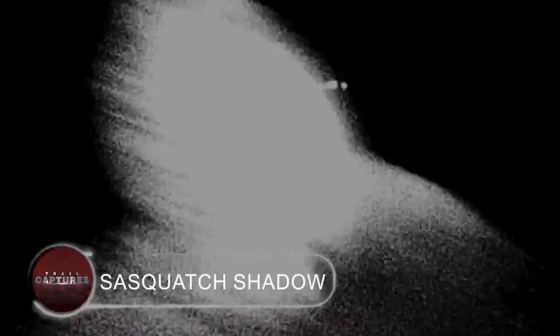Sasquatch Shadow. It appears here for a split second before disappearing. What may this flashing object be that was captured on camera? Many people thought the animal captured on camera was a mountain lion or possibly a bear, but when the footage was shown to the investigators, they discovered that the animal was actually a baby Sasquatch.